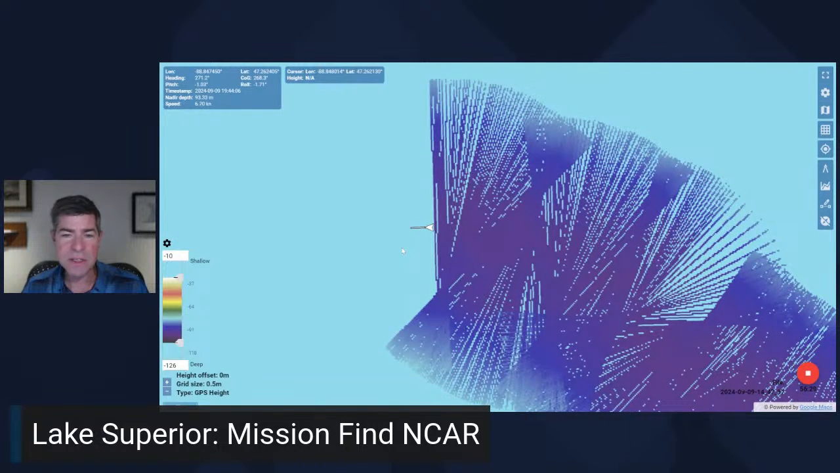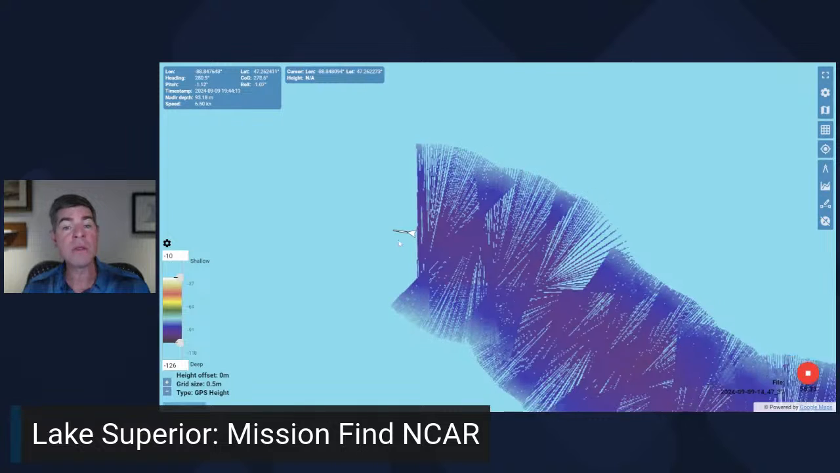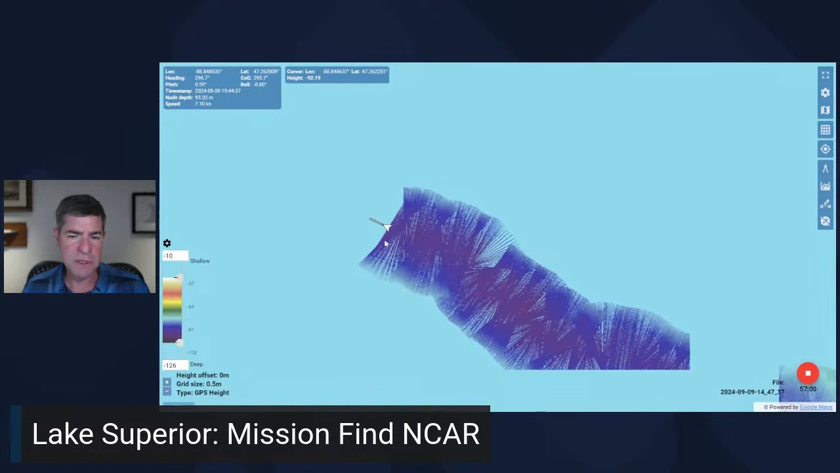So the vessel is in the middle, but it has a very wide array. The deeper the water, the wider the array. It's a little bit like shining a flashlight on the back of a wall. The closer you are, the more detail you see, but the smaller the area. When you back up, the more area you see, but you get less detail. It's the same concept with multi-beam sonar technology. So they're going to be navigating to about 400 meters, 400 feet of water depth, I should say, where they have the survey site identified.